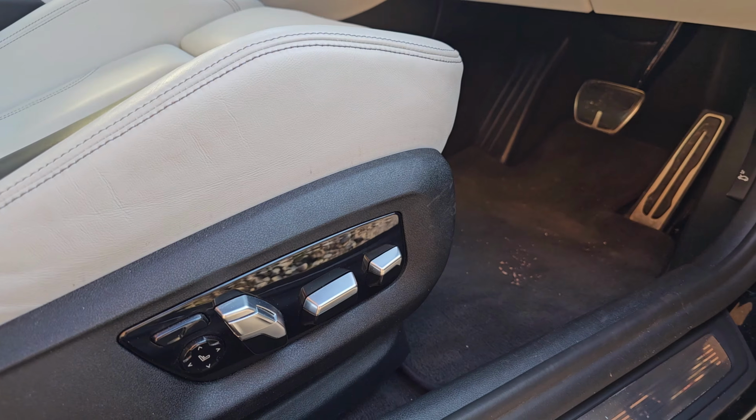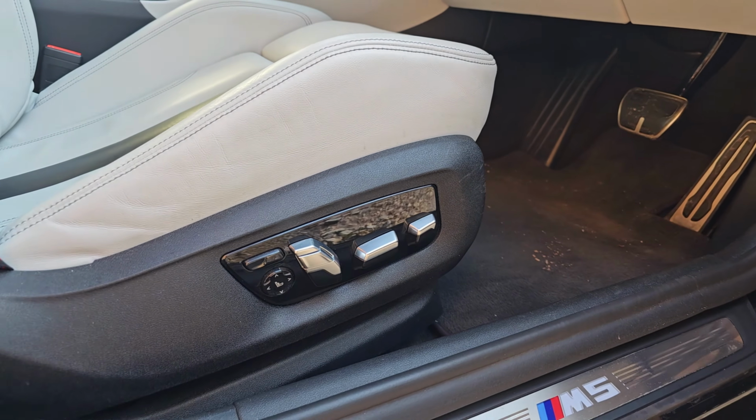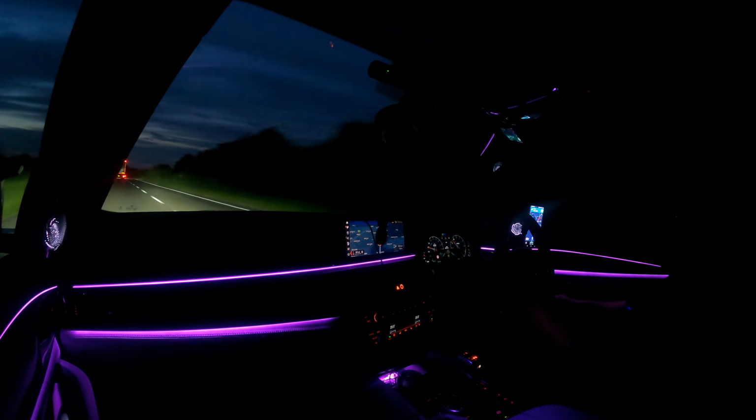The heads-up display is beautiful, the seats unbelievably comfortable, the ambient lighting top notch, just perfect, and I've got no complaints here whatsoever. This car is just eating up these miles. I'm in extreme comfort and luxury right now, and we have hit the speed limit.